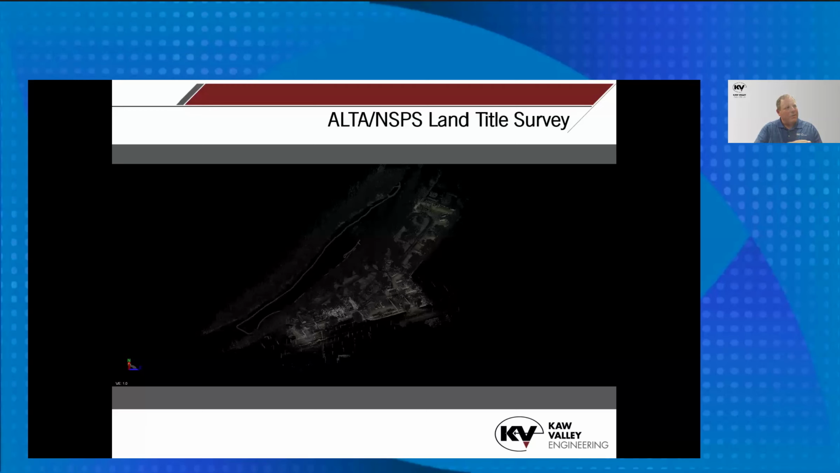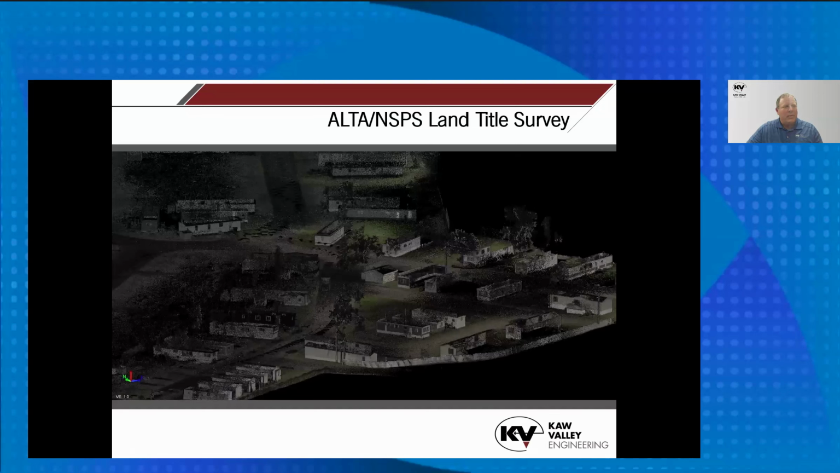You can see there's a river there, and we did not colorize that, but for the colorized portion, we have a mount that we built for our Polaris utility vehicle, and drove it with the handheld on a magnetic plate that we stick on the front of it. We've done quite a few jobs like that as well. This is just a little bit of a close-up.